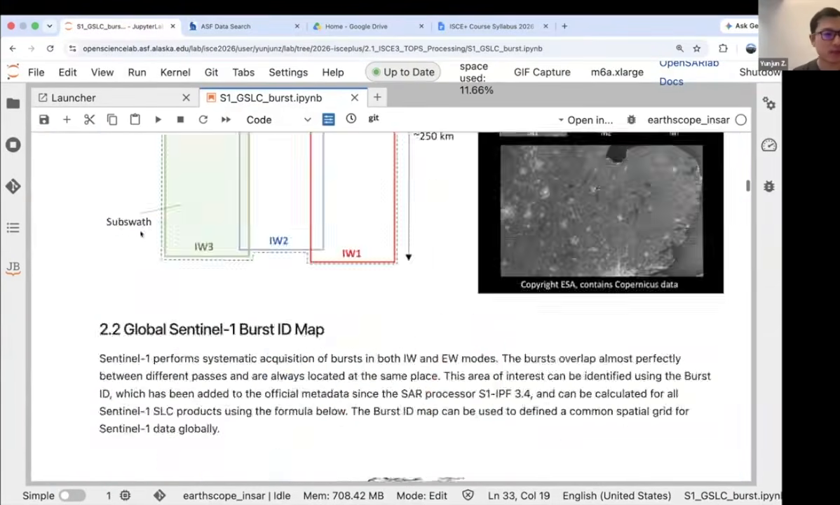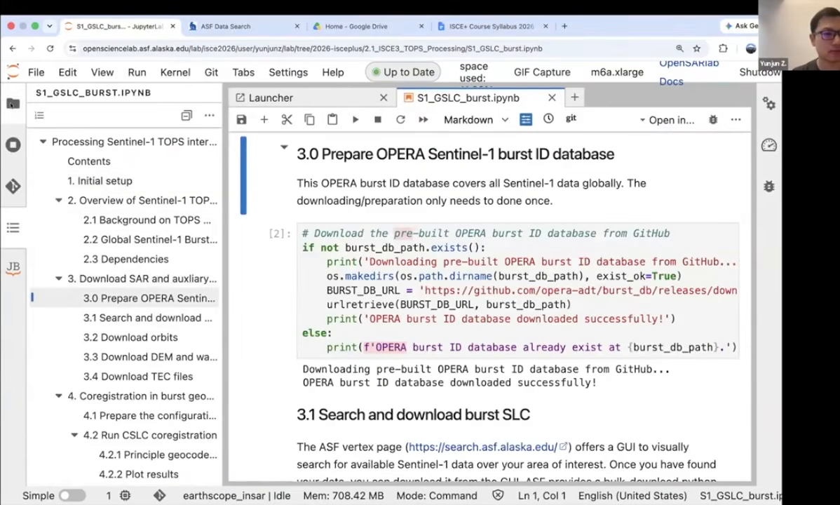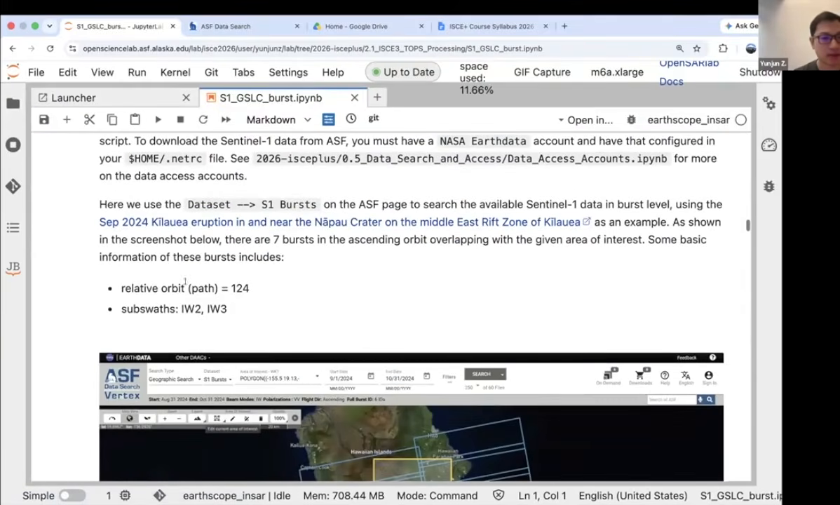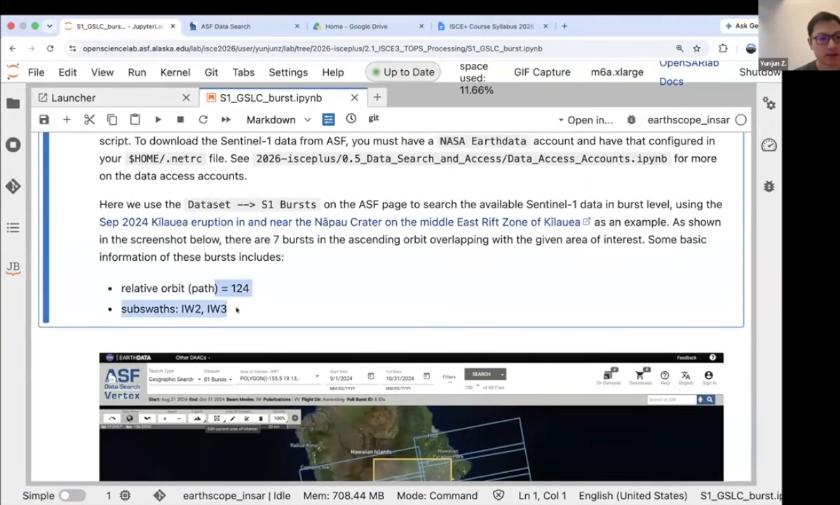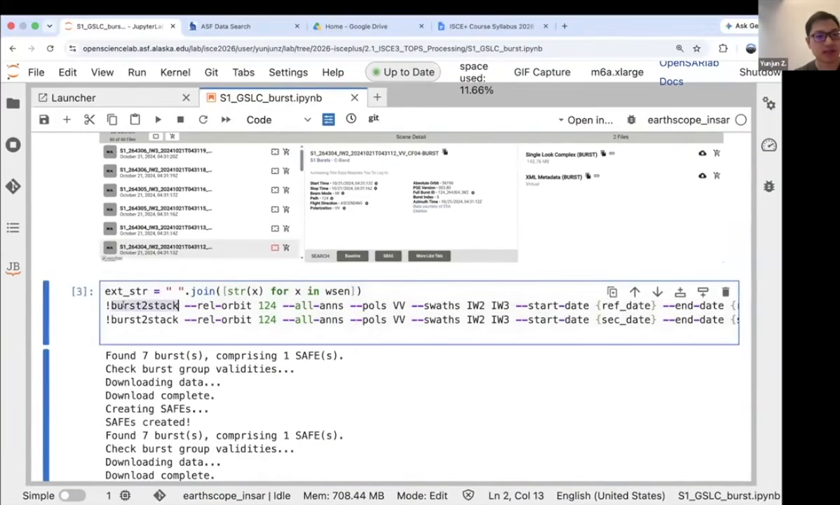Once you do that, you will get the path and the subswath, and you can feed that into burst2stack, which is an executable script from the burst2safe package that we just mentioned.